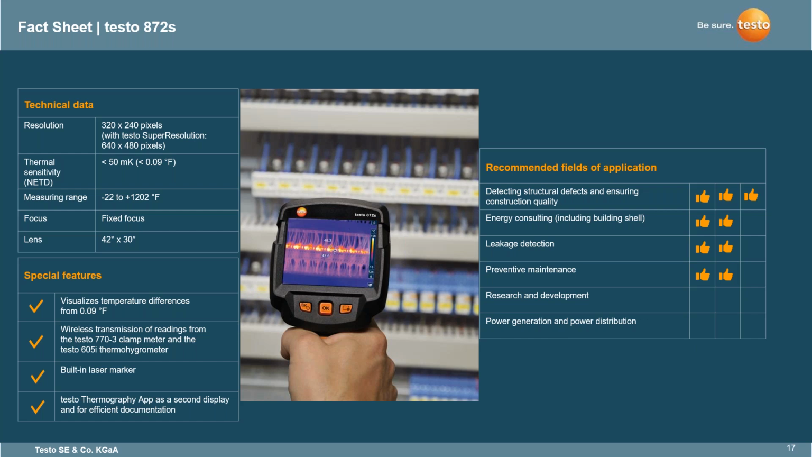This one, again, will utilize the wireless transmissions of readings from the 770-3 and the 605i. This also does have a built-in laser marker as well. And the Thermography app can be used as a second screen. This one, again, is more of the higher end camera within Testo that is for the structural defects for building, energy consulting as well, leakage detection, and also preventative maintenance, given the fact that it can use the 770-3.